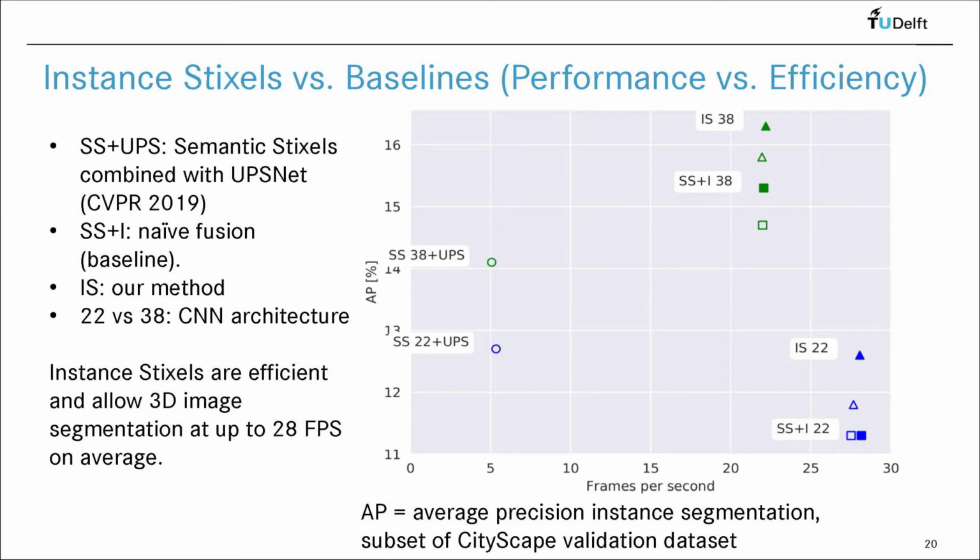There are two variants of network architectures considered, shown in green and blue. What we can see is that for the green and blue entries, the instance Stixels, the IS, outperform their baseline and have a better average precision performance at the same processing speed. We also have a second baseline that combines semantic Stixels with a post-processing step for pixel-based instance segmentation with the UPSNet network. So this baseline is quite a bit slower while not improving the instance average precision performance. See the symbols on the left in the plot.